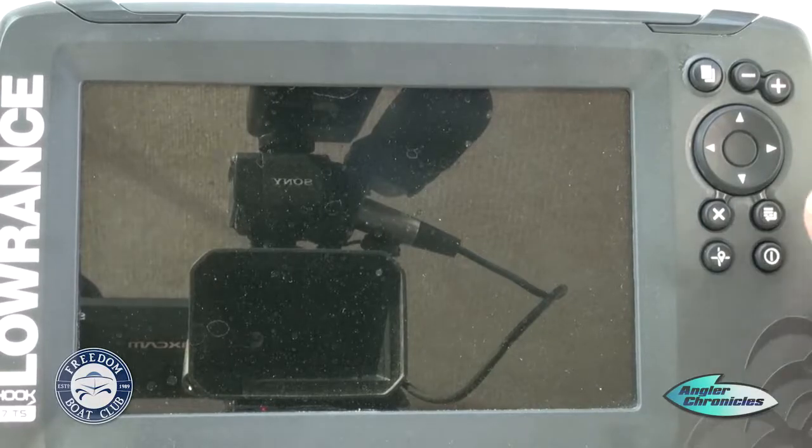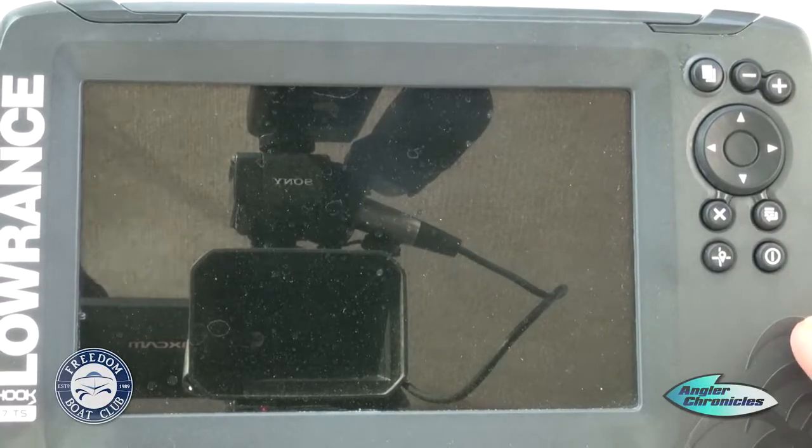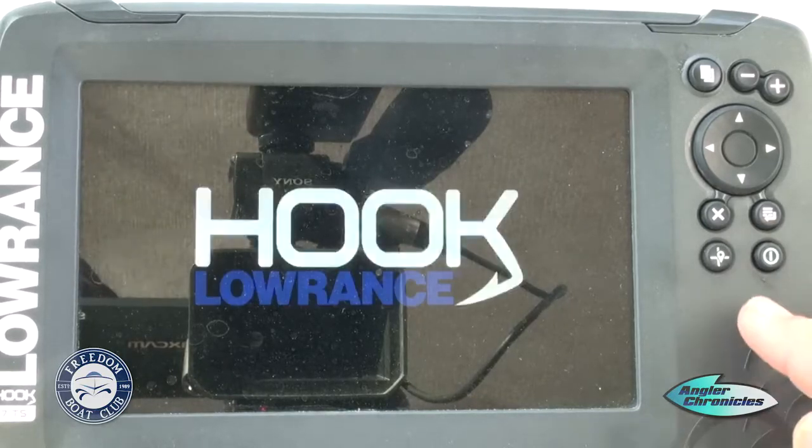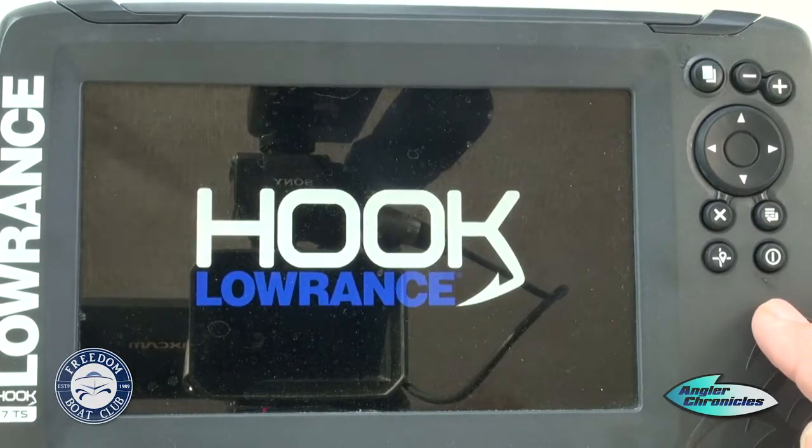To get started, we have a power button down here in the lower right-hand corner. If you press this, this will ignite. You'll hear a little beep, and the unit will start to turn on. It takes a few seconds to warm up. It'll go through its processor, load up all the sonar data, mapping data. You'll see the first page appear with the maps.